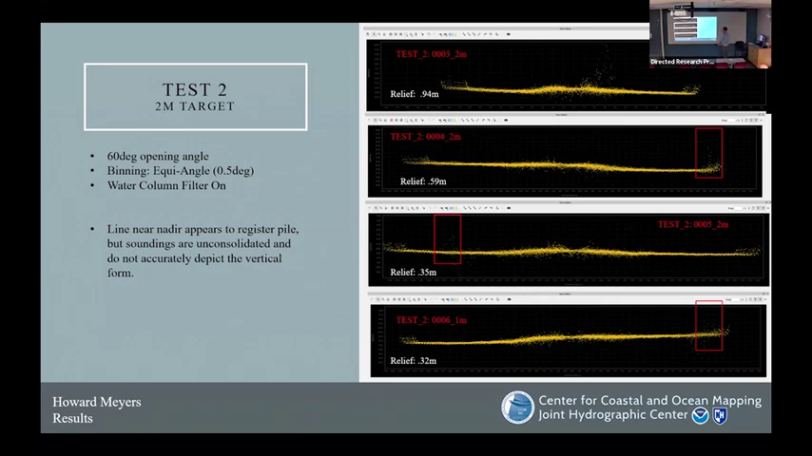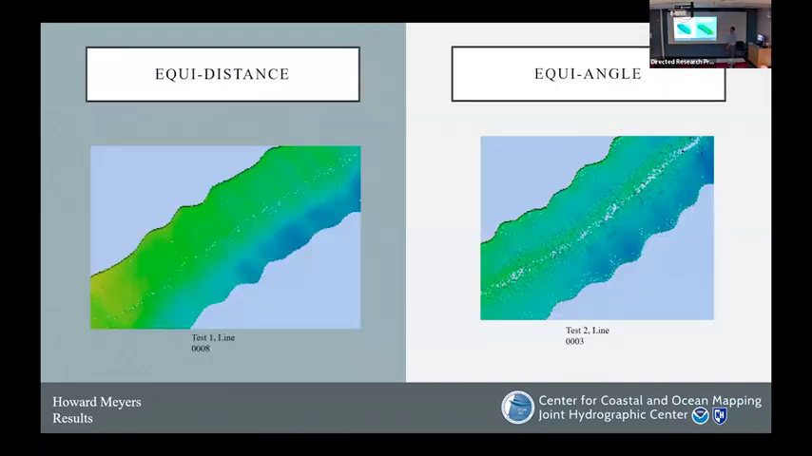We do have one pass that shows a total relief of about 0.9. But in general, we don't see a clear representation of that vertical pile. And with the change to the angle binning, we see an increased noise. So there are some drawbacks to that equi-angle method. We might see better representation of that pile. However, in that equi-angle binning method, we see a lower density of soundings here at nadir, and again, increased noise, which is going to increase your uncertainty.